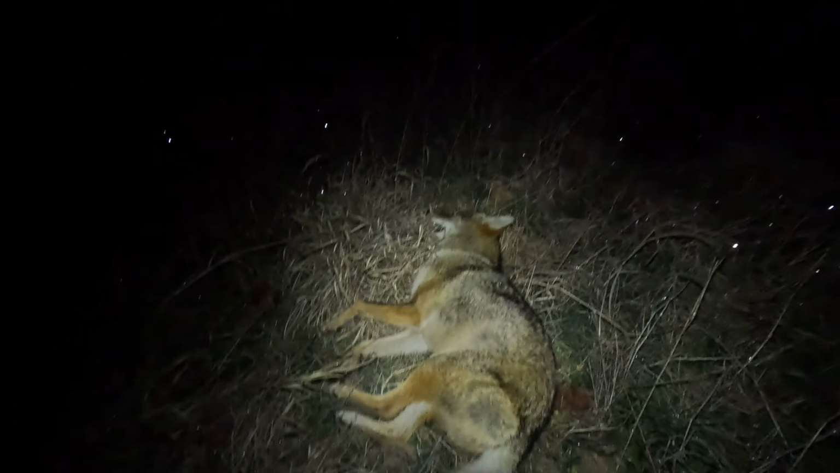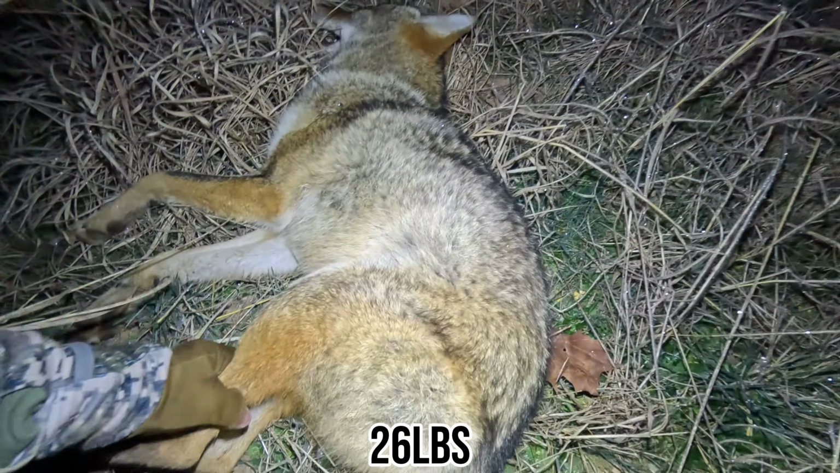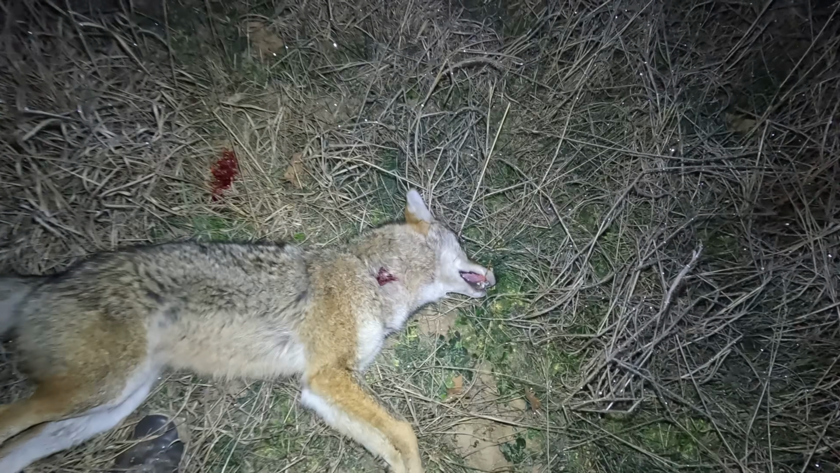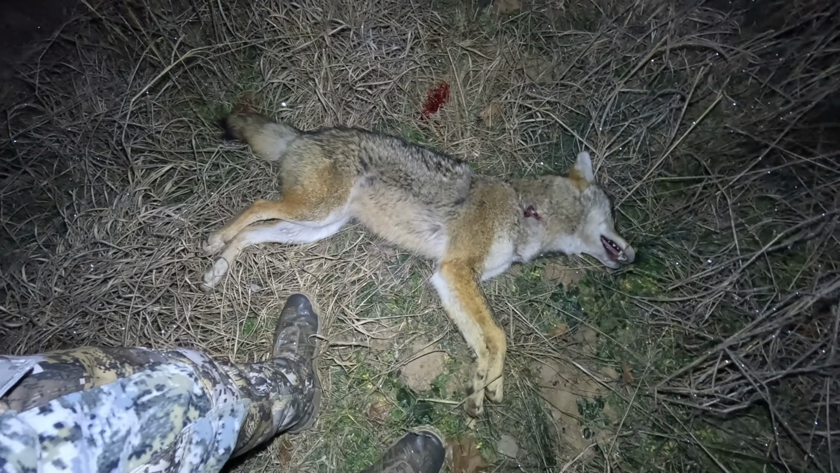I'll show you guys him instead of jabbering. Nothing crazy. It is the male. Yeah, he's not gonna go insane. Next shot. Seems to be the deal tonight. He's nothing crazy, like I said. Get him weighed. I'll update you in the truck what he weighs. Don't know if it's gonna be big enough, but can't complain.